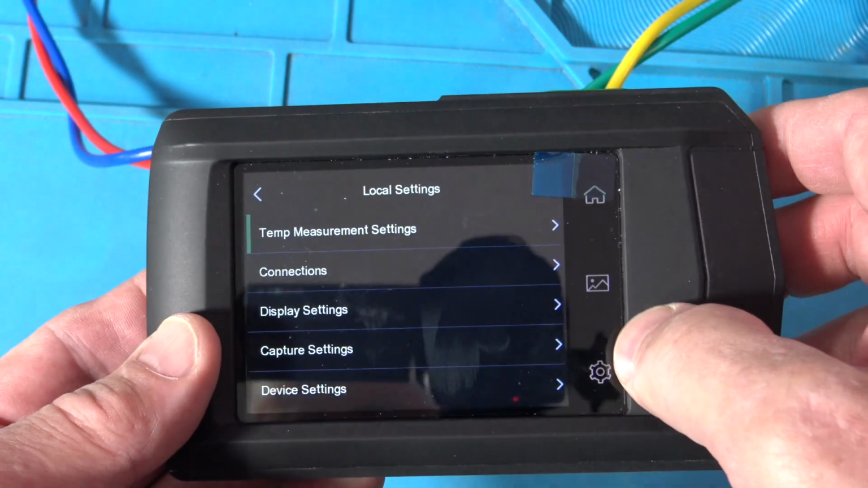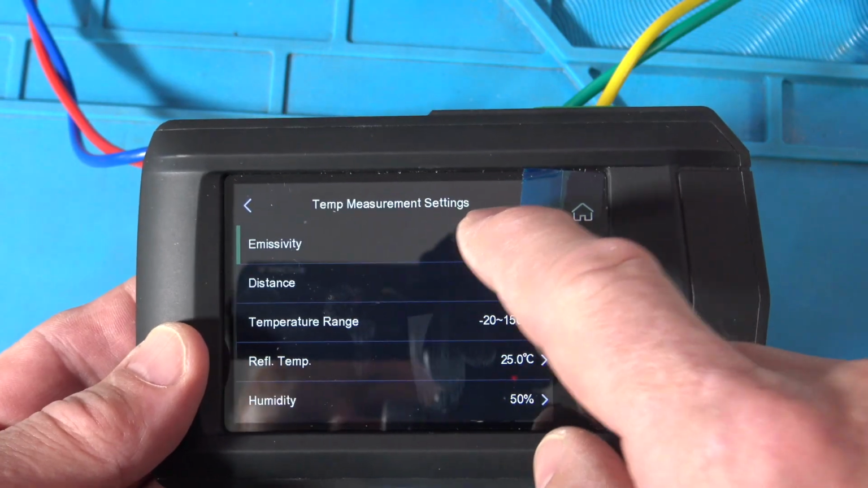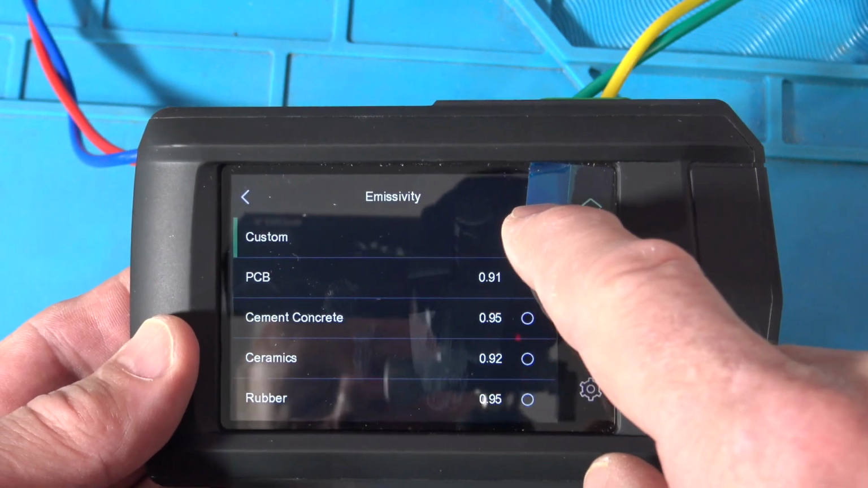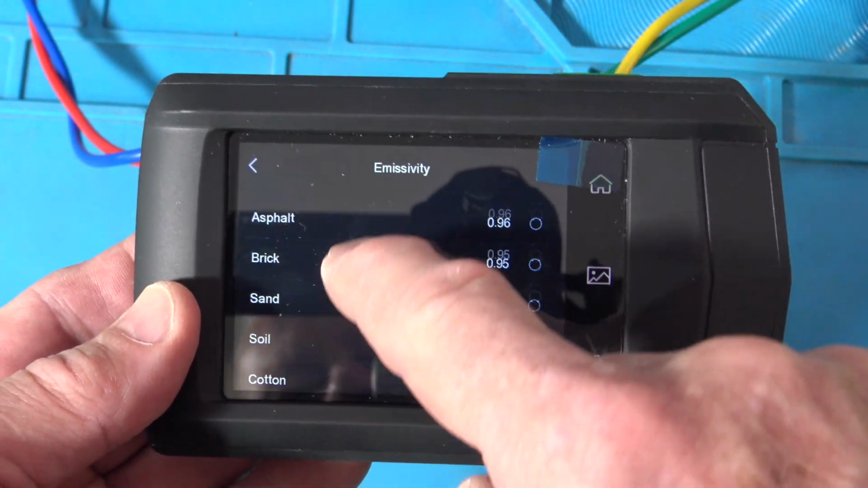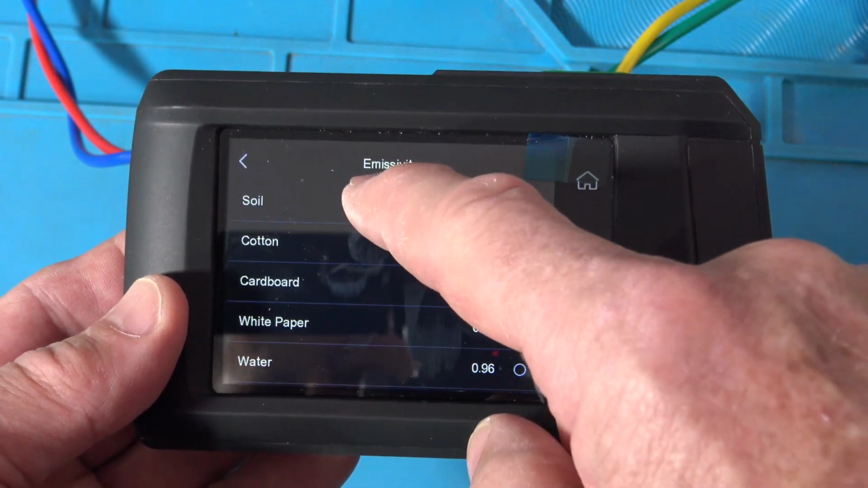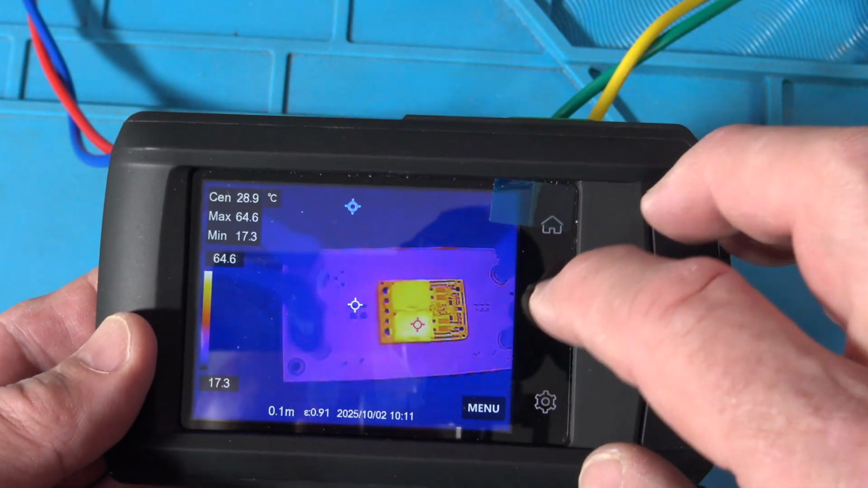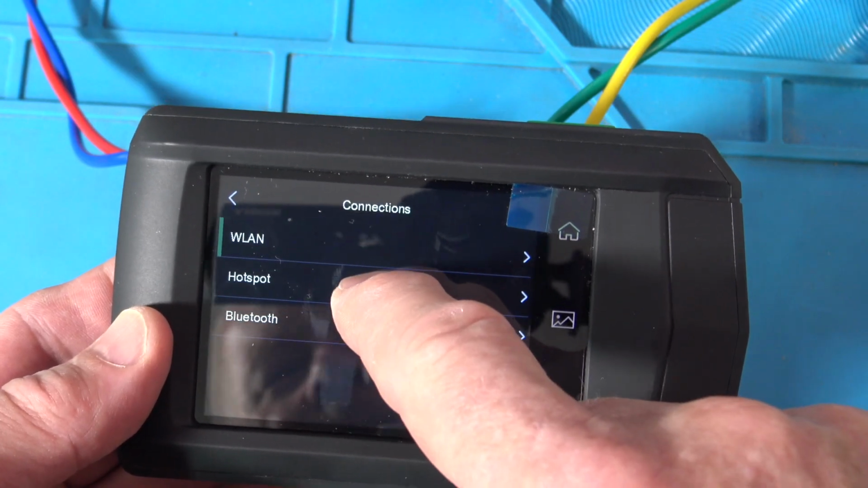So I can go to the gear, and temperature measurement right here. We got an emissivity. I got it set for 0.91. And look at this. I love this, how they tell you you can do custom, but you can also choose PCB, ceramics, rubber. So I love this thing where I don't have to go look up on a chart somewhere. I can just say, oh, I've got white paper, 90. So that's really cool. Whoops, went too far. That was temperature measurement settings.